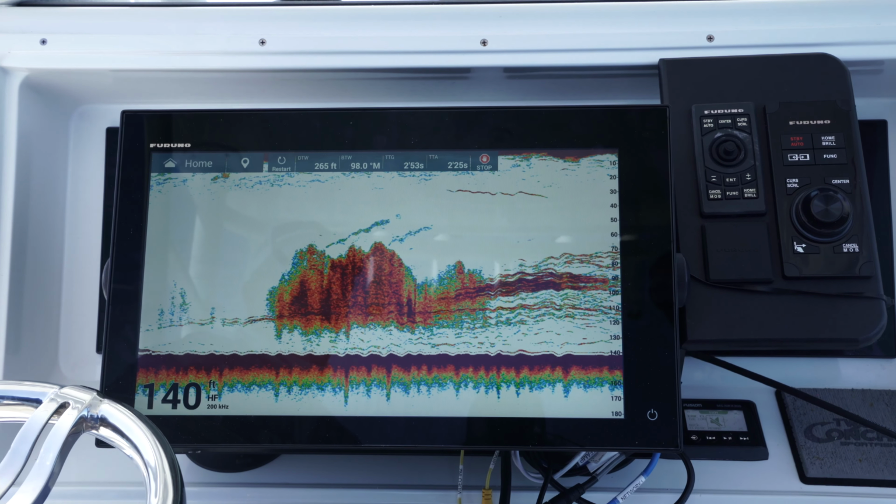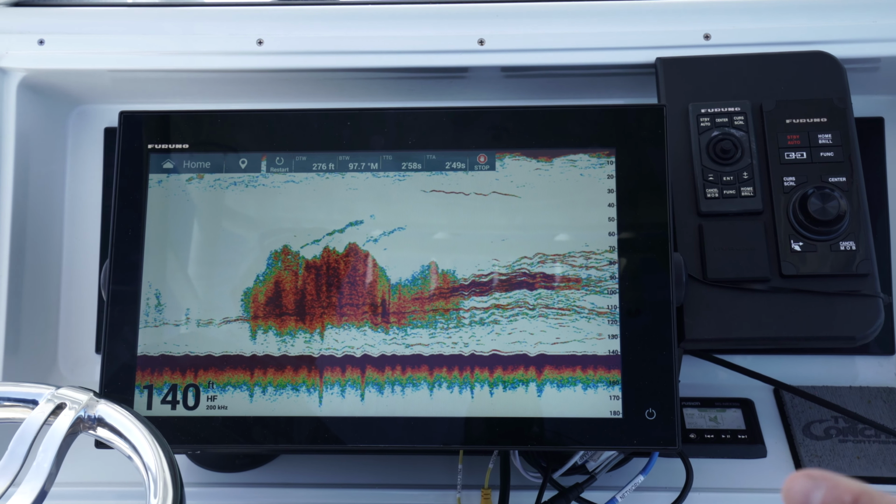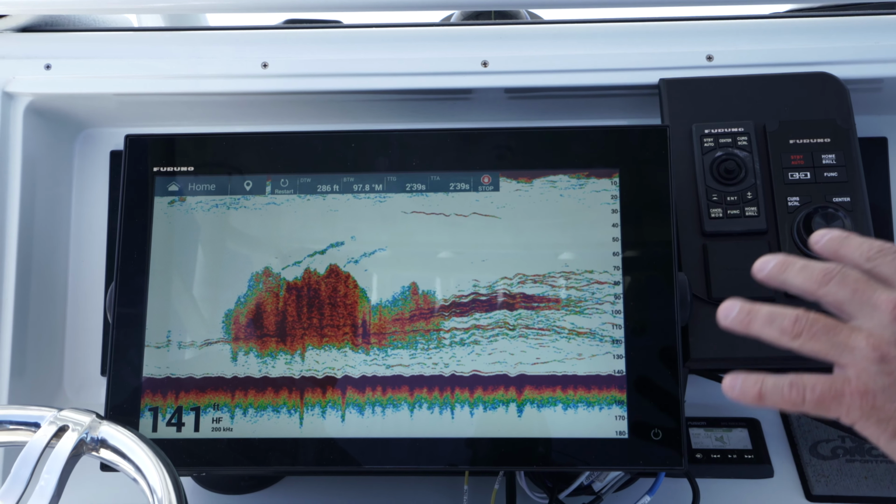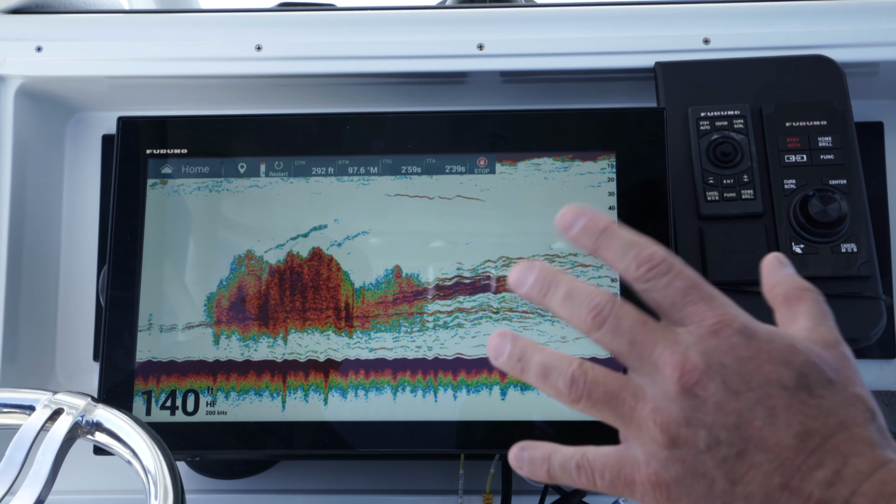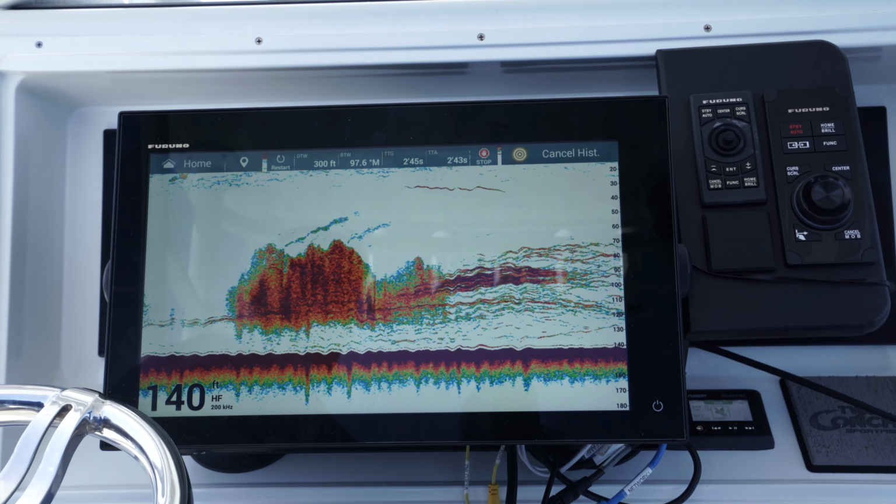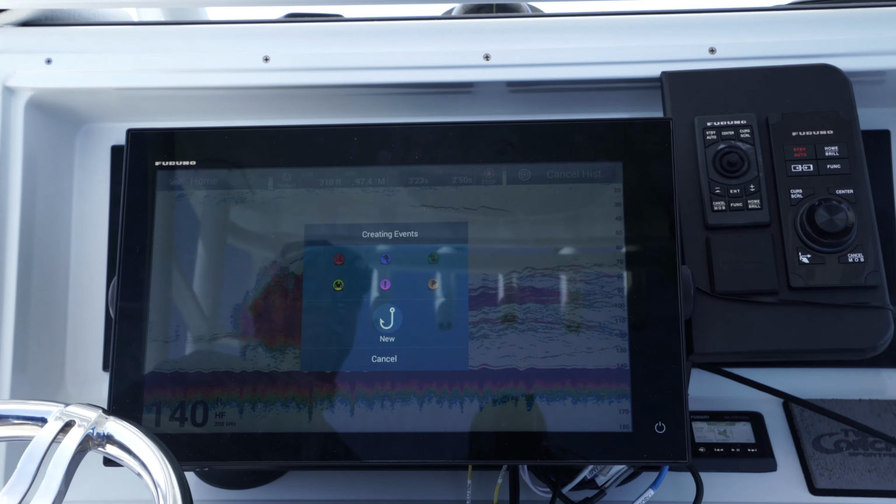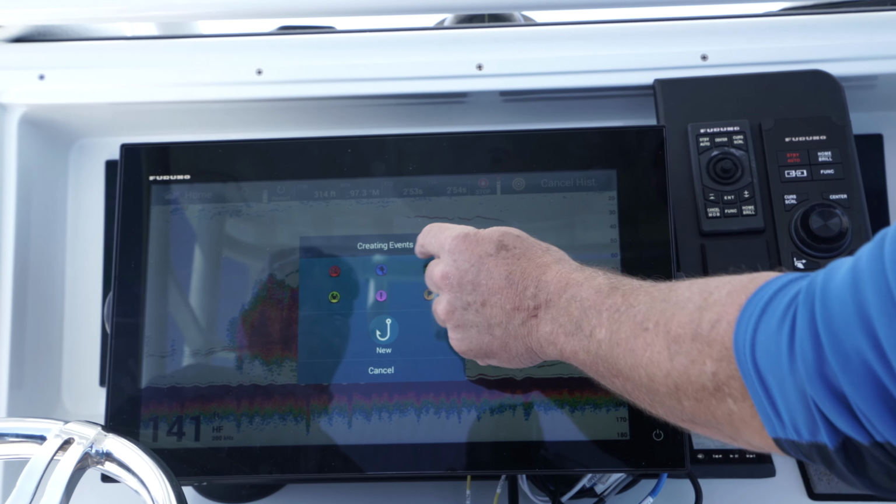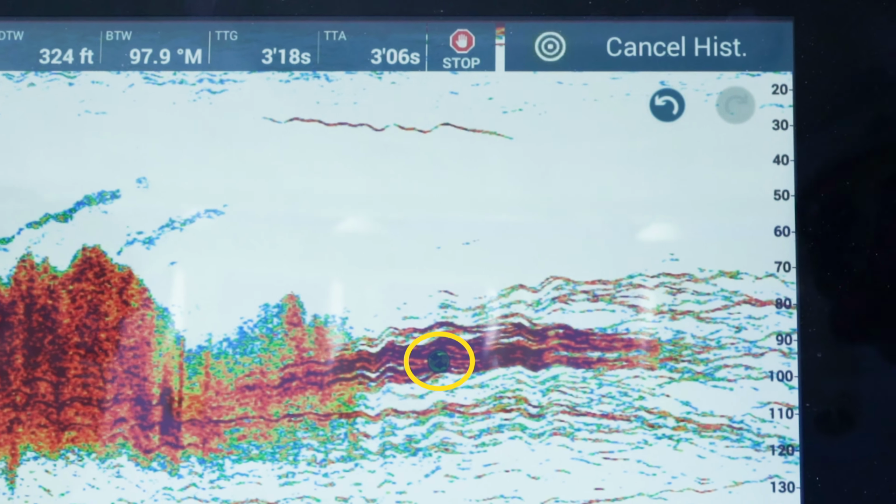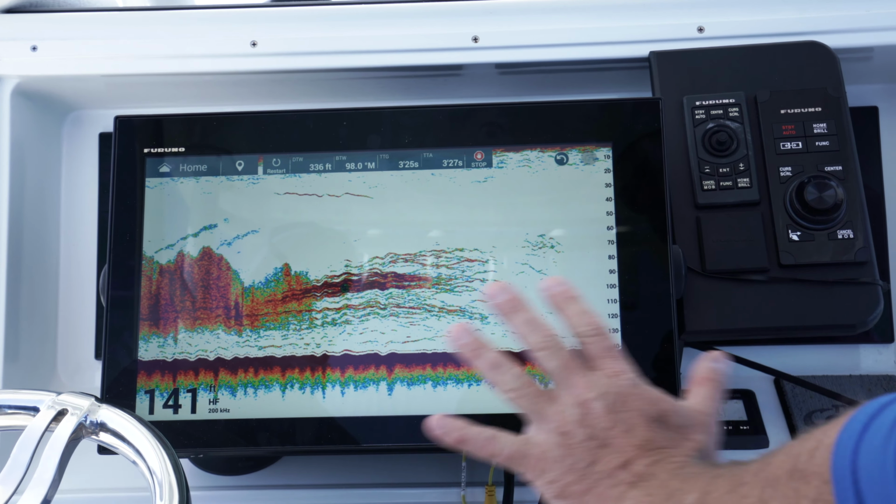Okay, so right now we're over a wreck and we're in 140 feet of water. You can see how the TZtouch3 MFD CHIRP Fish Finder is just so detailed. So we're seeing all these marks in such amazing detail. I can go back in history, check them out, touch anywhere on the display, bring up more information, such as go to a new point or make a point right where those fish are. It'll automatically mark that point and mark the lat long. I can circle back around to those anytime I want. Really nice feature. If I hit cancel history, it goes back to real-time mode again.